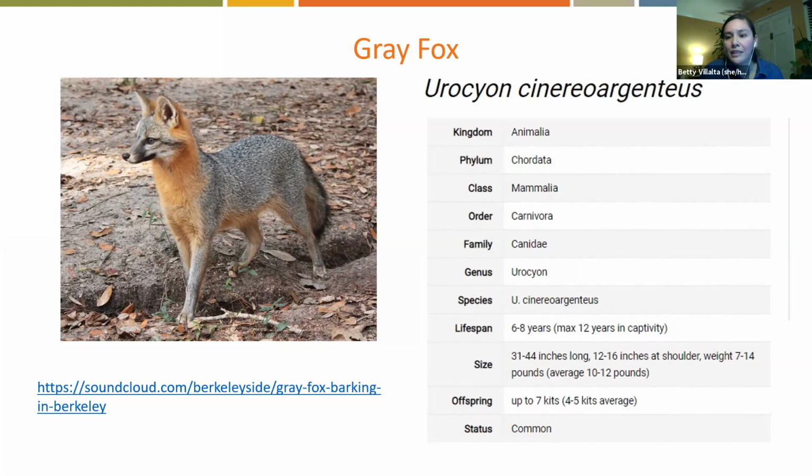So predators for these guys are humans. Hawks, eagles, owls, bobcats, and coyotes can also be predators. And they maintain a monogamous permanent pair bond. And adults are solitary except when they're breeding or having their young.